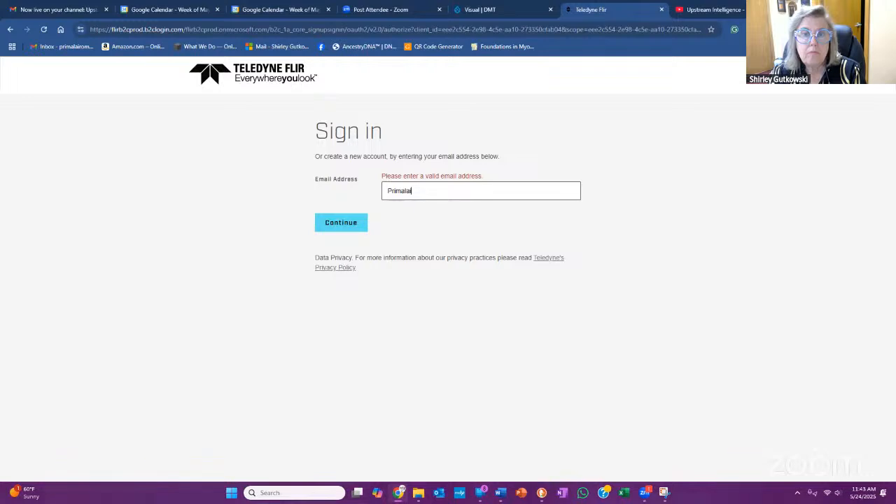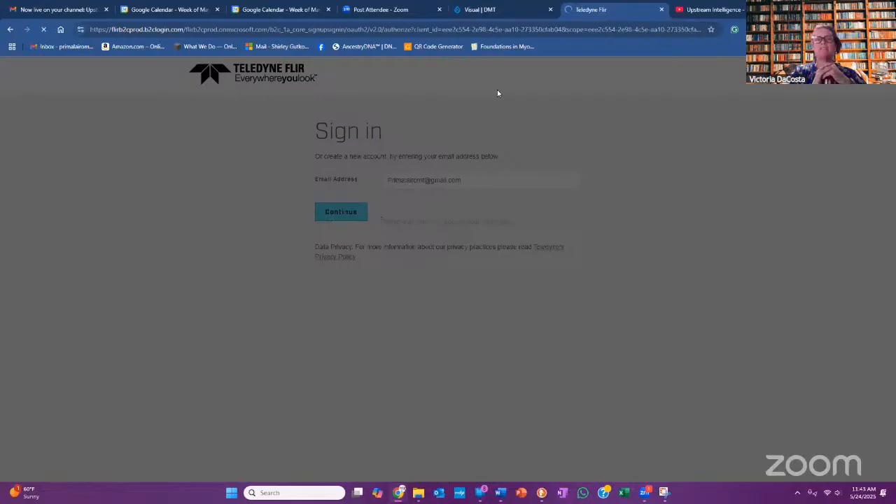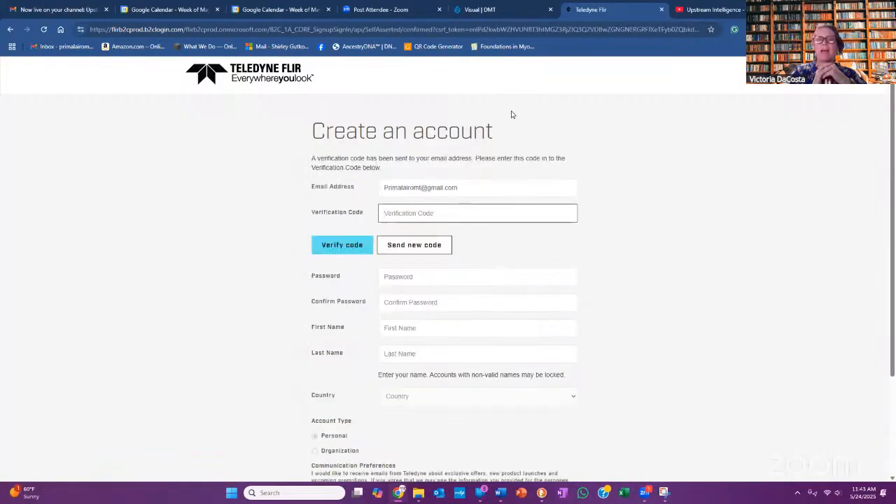So what you'll need to do is set up a free account. And you can do that very simply. Like any free app, they have you put your information in there. Okay. The reason is the camera is connected with FLIR software, the FLIR camera, obviously FLIR software.